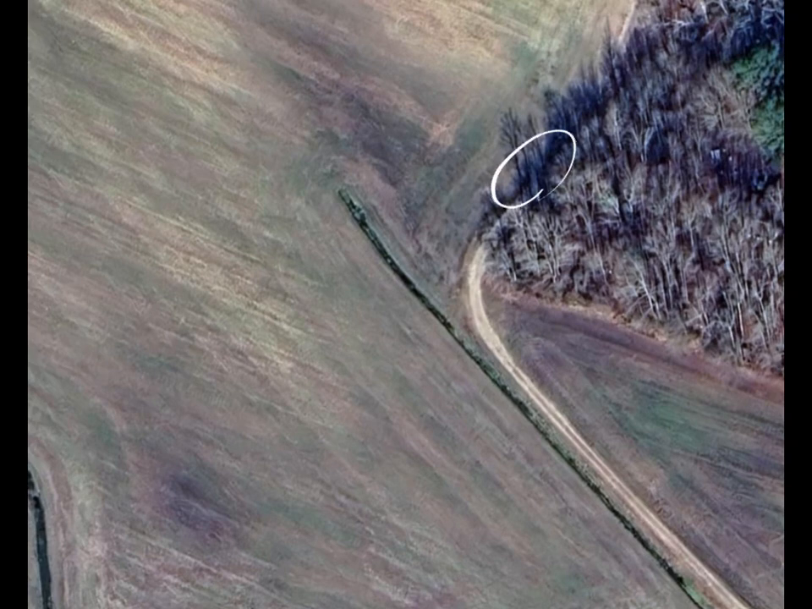I got out with the scanner, started kind of scanning around in the bean field, and probably no more than 100 yards from me I see the head of a coyote. So the truck's still running. I go back, I cut the truck off, I grab my tripod out the back of the truck, grab my gun, get everything set up.